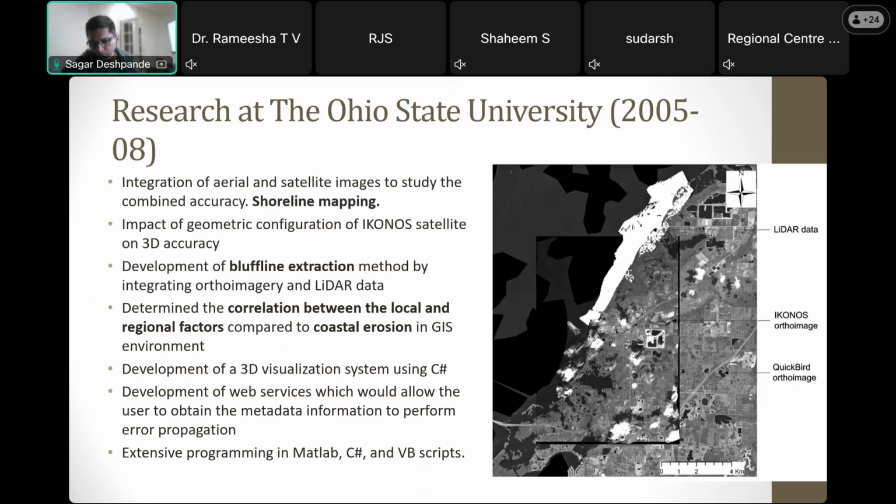I'm talking about the 2006 time frame, and data availability at that time was not really great. From 2006 to 13, like 10-15 years, things have changed drastically. My work here was merging of multi-sensor data: Ikonos with aerial images, I combined all of them and tested accuracies. I'll talk about that in a subsequent slide.